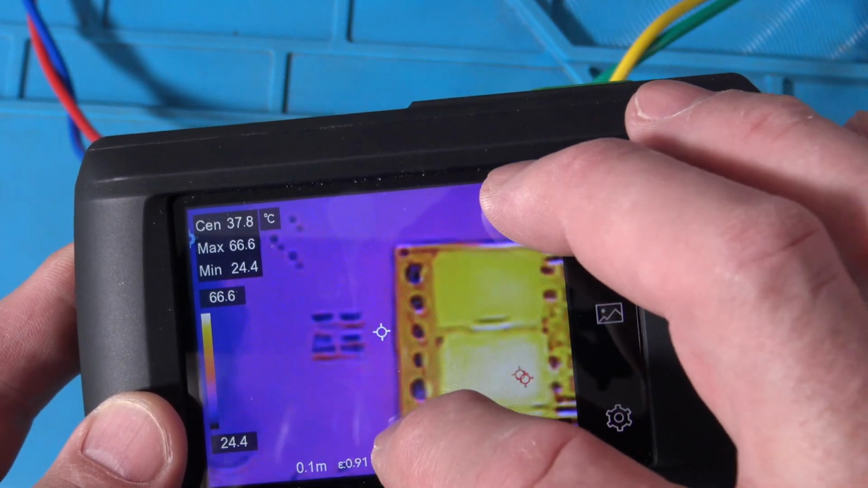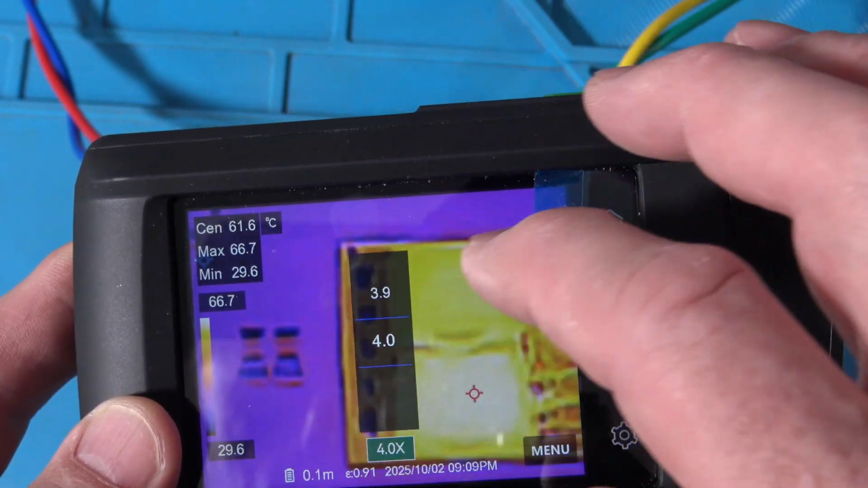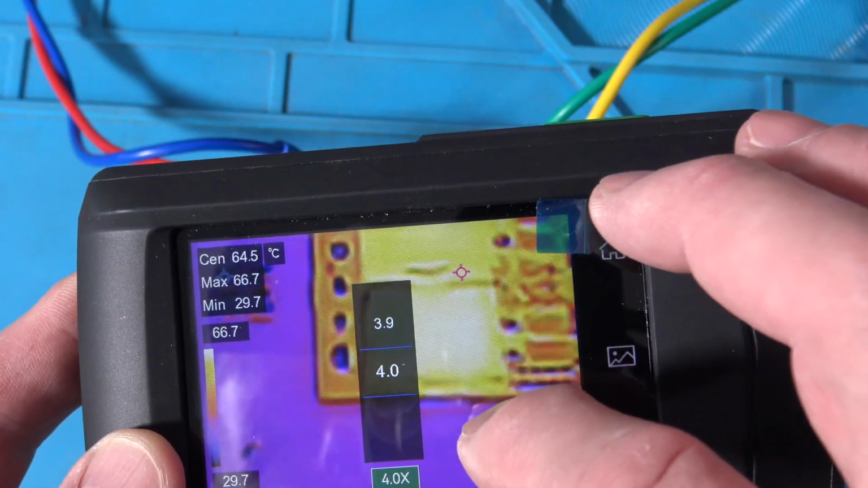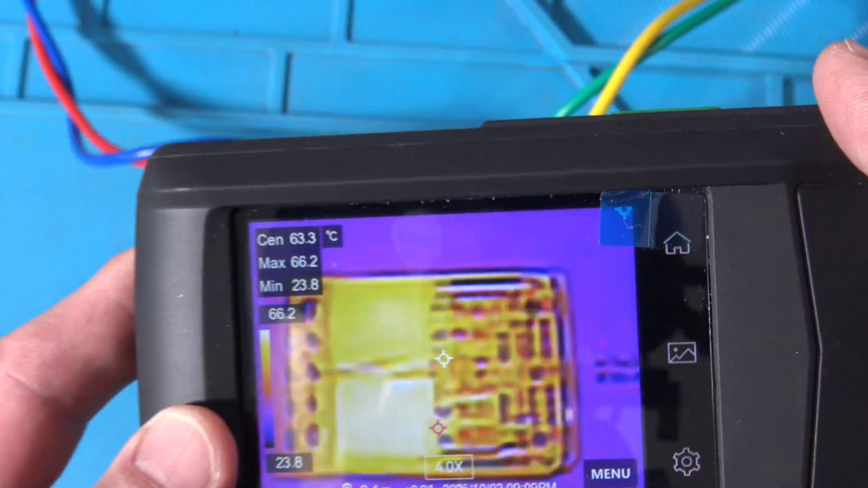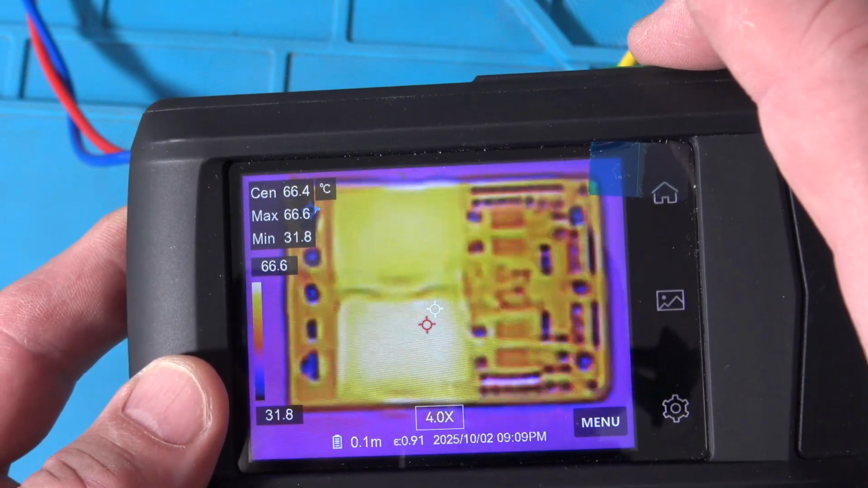I like that zoom. And by the way, what did it go up to? Some crazy thing like 4.0. And then it tells you that to remind you. But yeah, there's the 4.0. Yeah, I mean, that is pretty cool, right?